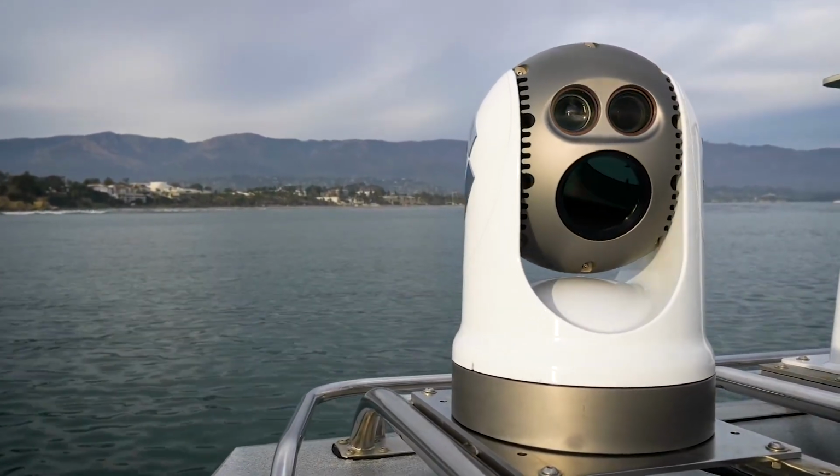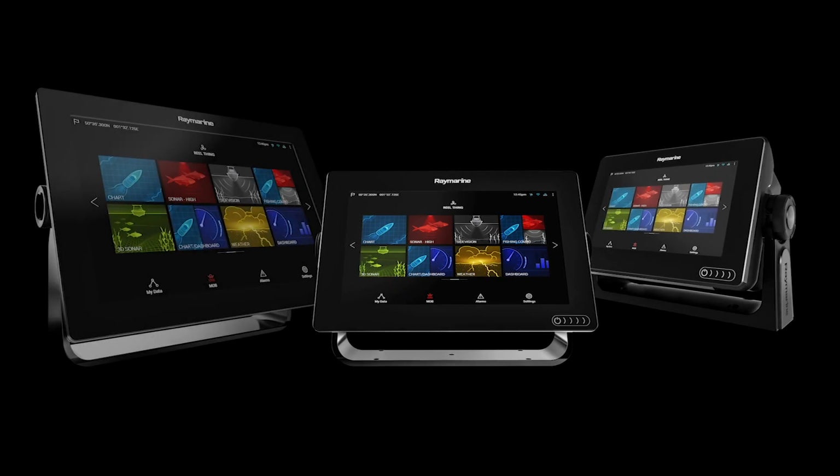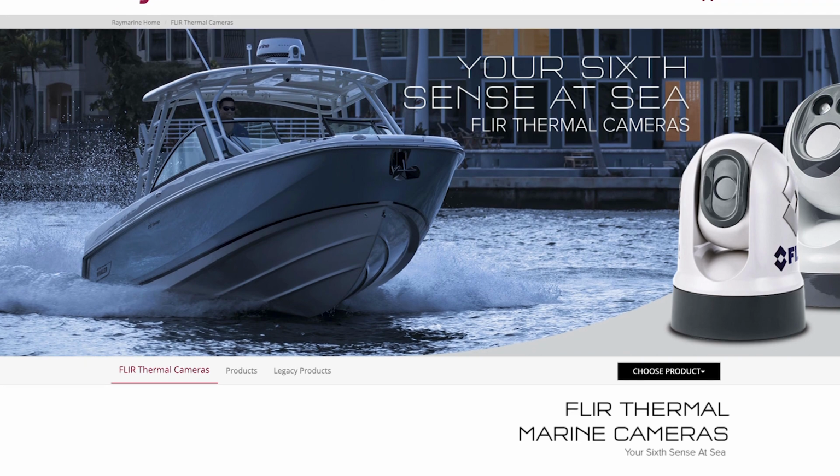For people to get more information about this, how's the best way for them to get hold of you? Sure. This particular device is from our FLIR Maritime line, so you can learn more about it on raymarine.com or at FLIR.com.